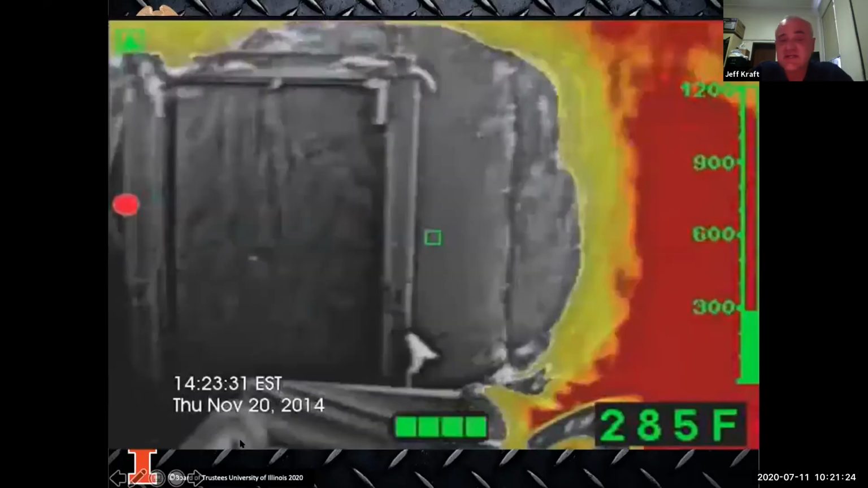When we take a look at this picture, again, I can see we have a doorway that's on the other side of the structure that gives us our secondary means of egress. But if we pay attention to the colors that are on the right, I have reds and oranges in that actual fire that's going on there. Is that a room I want to be sending a firefighter in to do a search? Probably not. I want to wait, maybe close the door, wait for a firefighter that has a line to be able to come in there, cool down the area before we start the search.